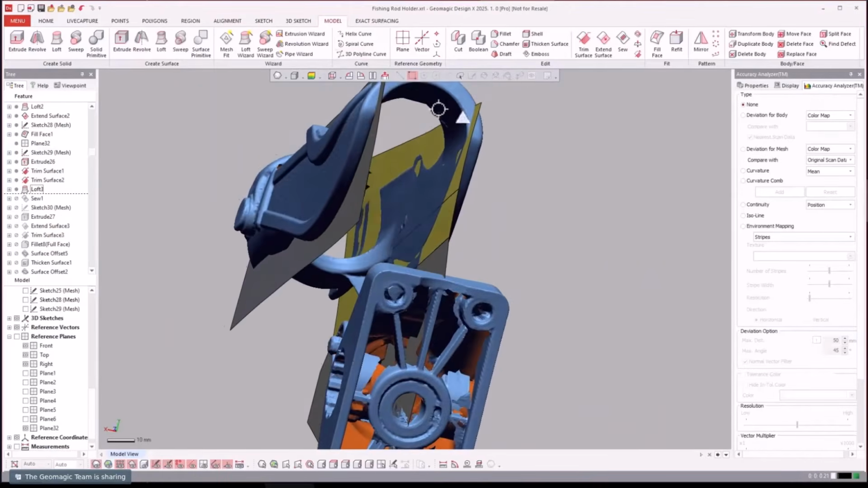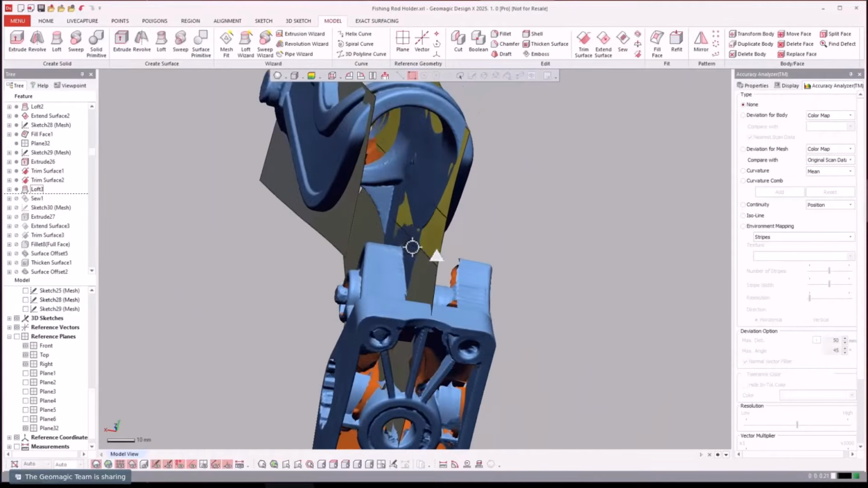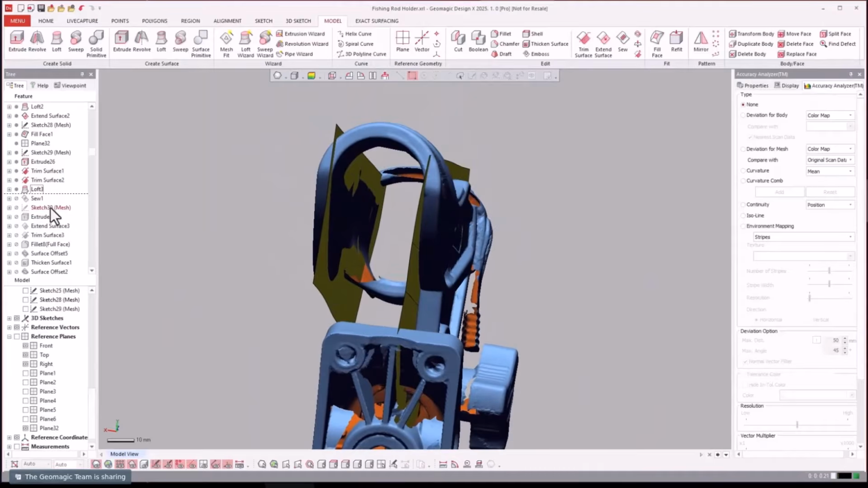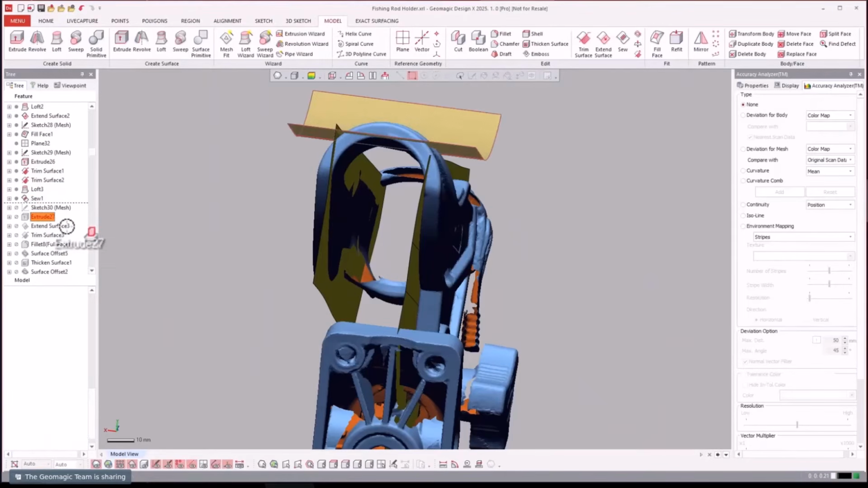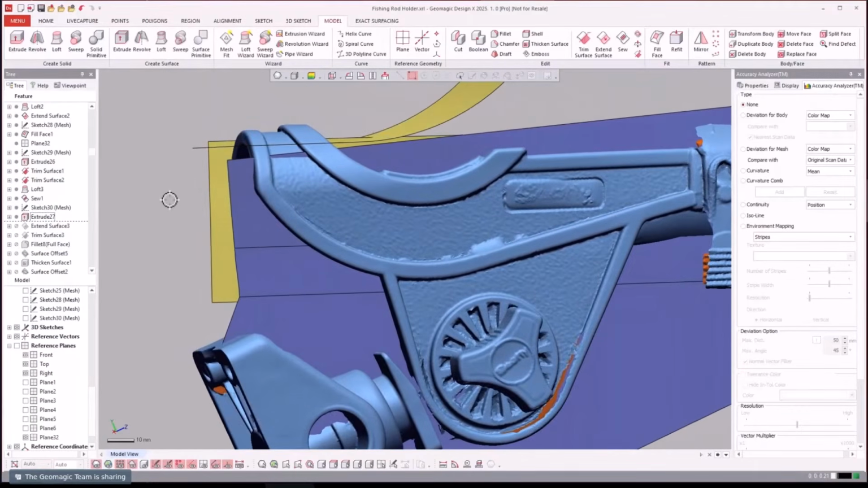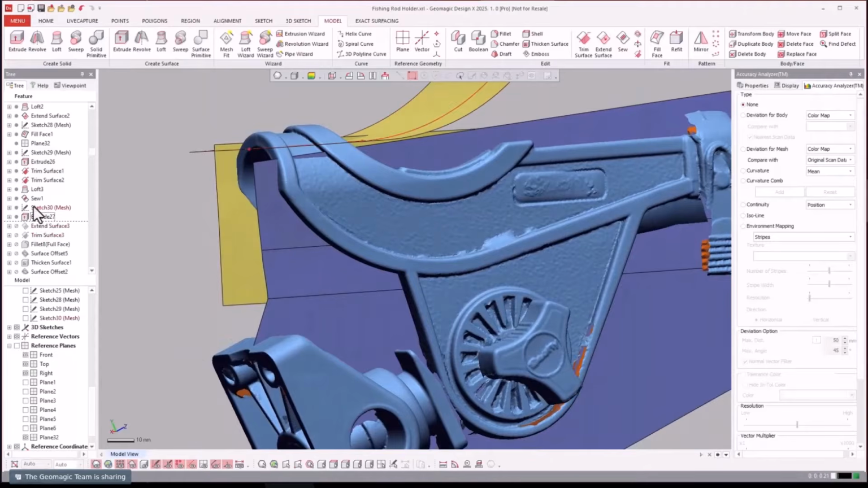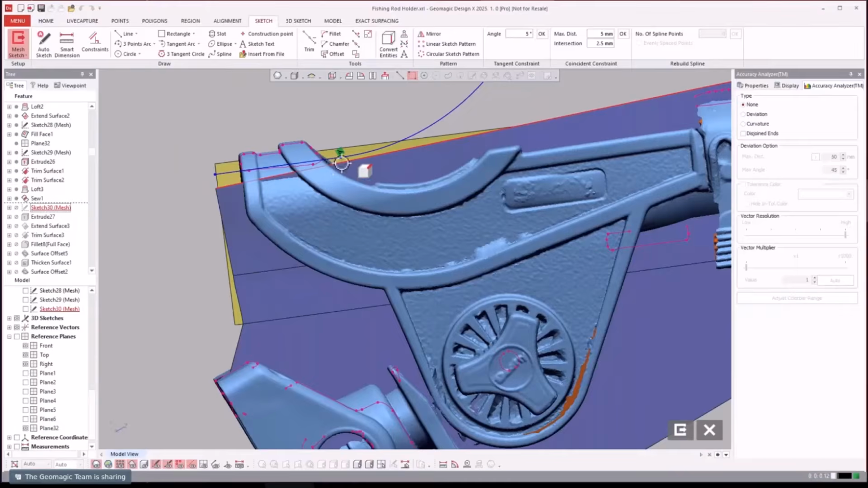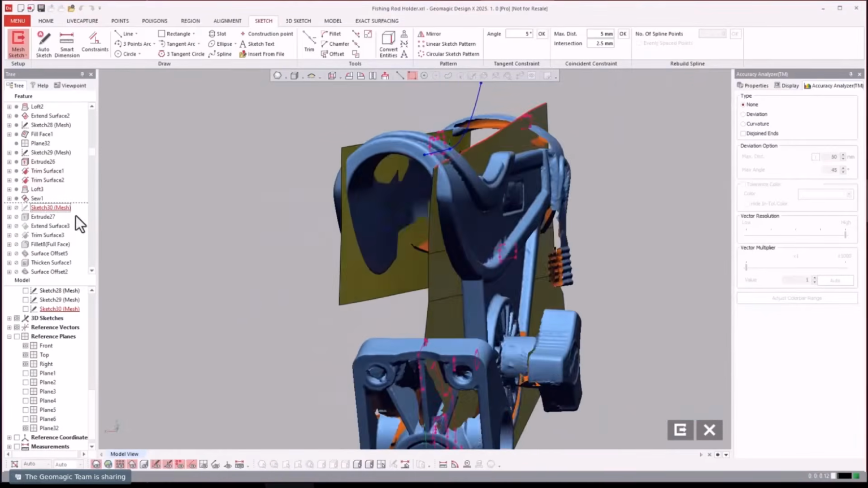So what they're doing is, you see this, they're modeling this inside here. Then they're going to, of course, sew it together into one. Now, create an extruded surface up here. Just see where they drew. They went on the inside of that top there.